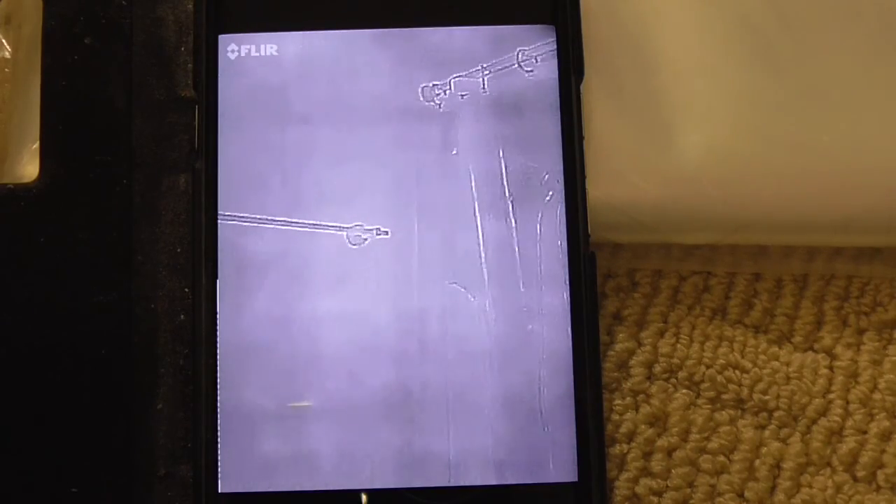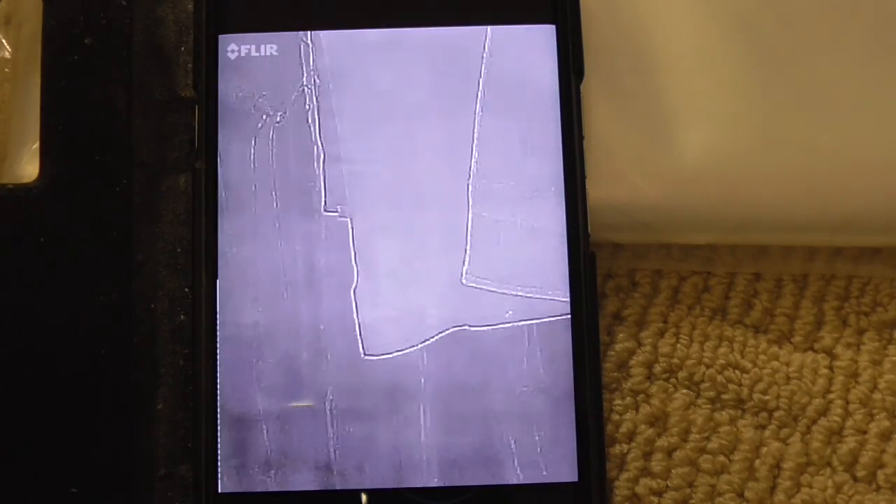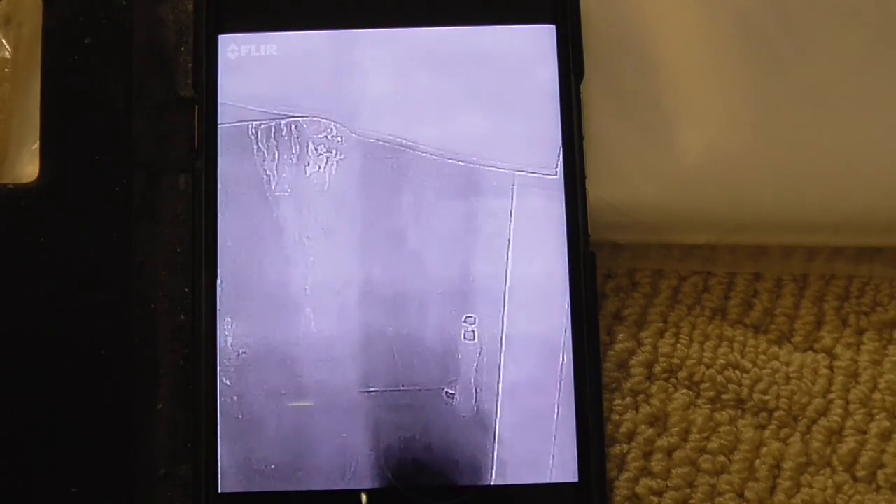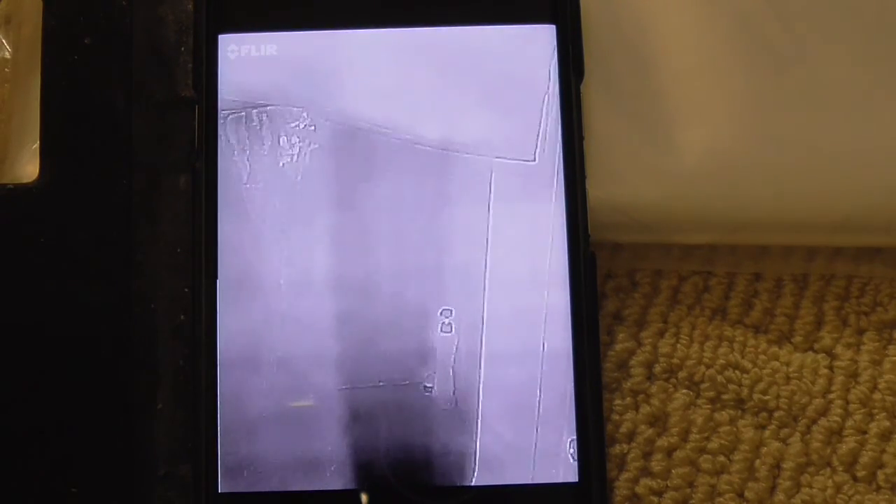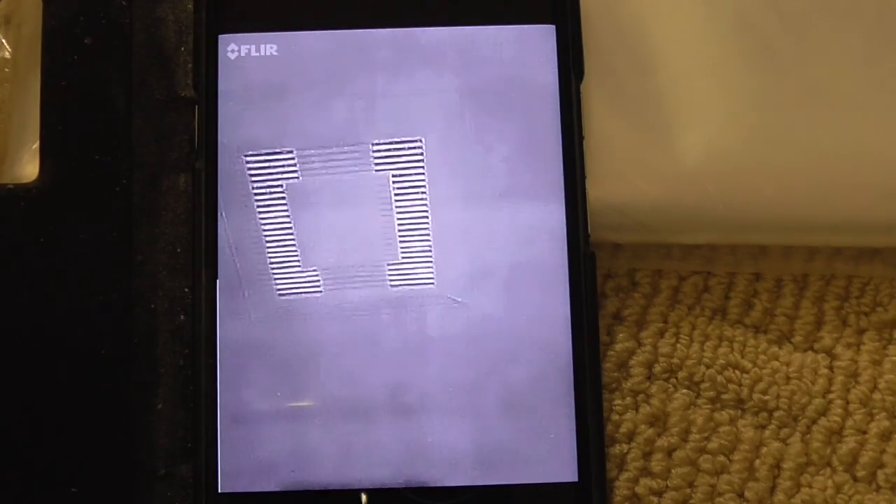I've got it on the gray setting now. We're looking at the shower rod. You're not going to get a good quality picture out of this thing. I don't know what I was hoping for, but I was hoping for something a lot better than this. We're going to look at a heater vent in a ceiling right now.